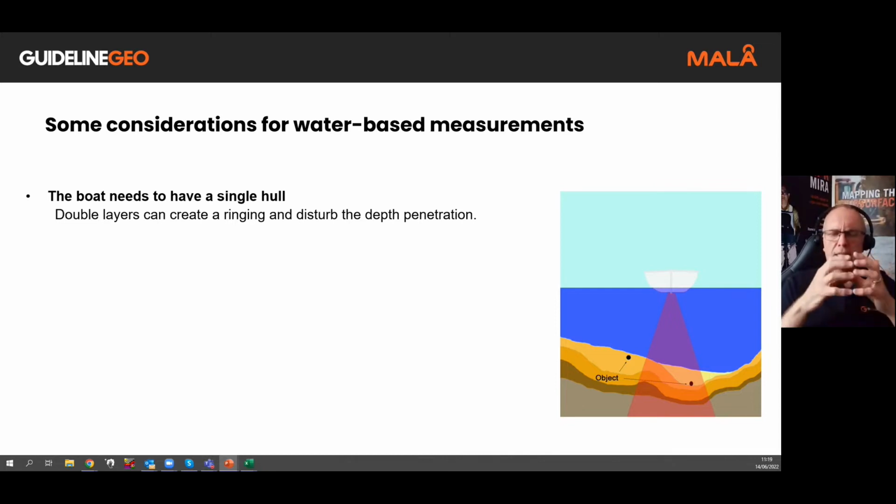We can also get some of that energy passing along the actual surface of the water itself, and this can then cause reflections from objects that are above the water, maybe trees on the shoreline or buoys in the water itself. So the hull material also needs to be plastic or rubber type material, non-metallic, otherwise the signal will not pass through.